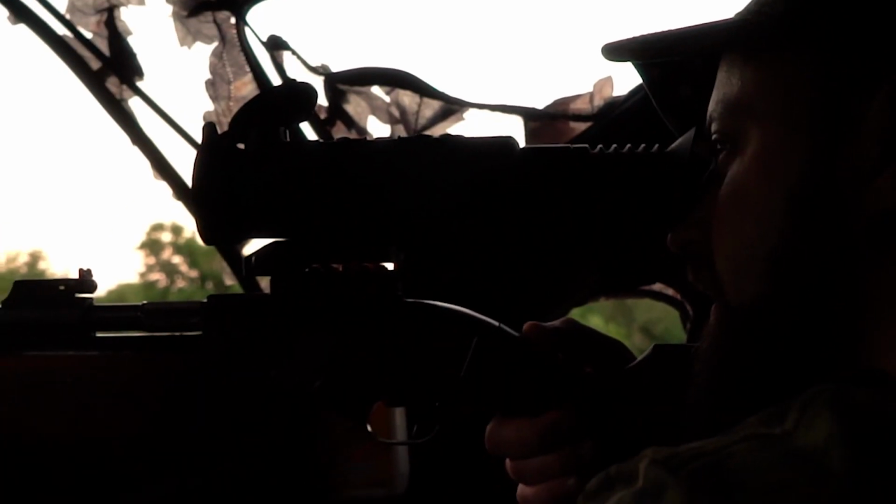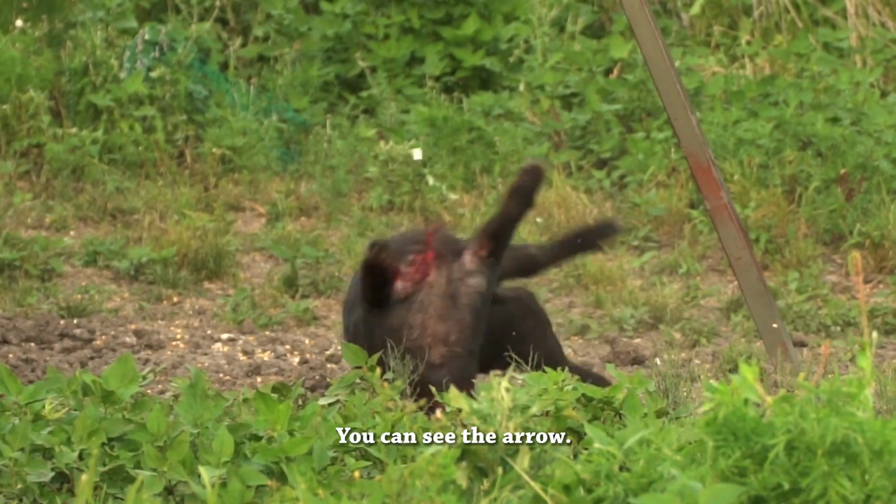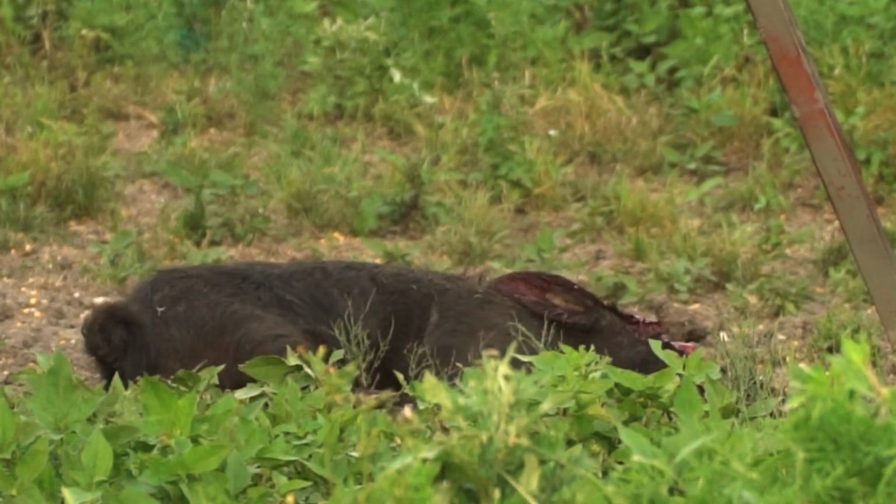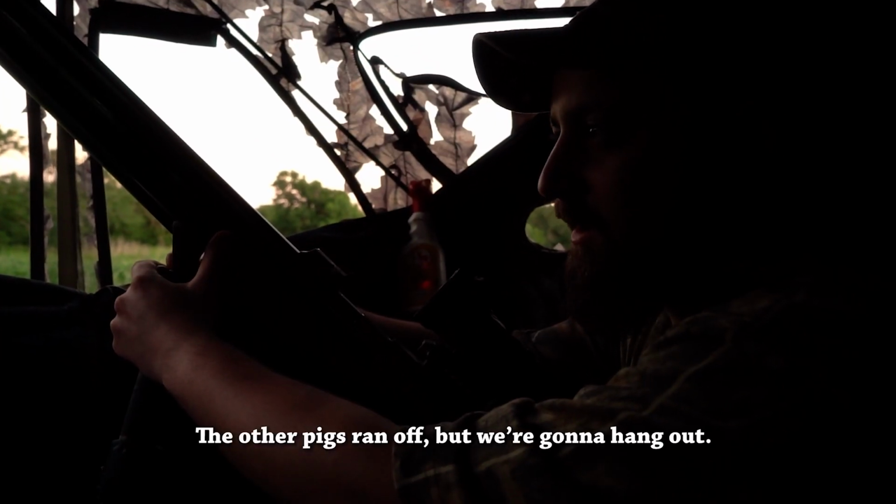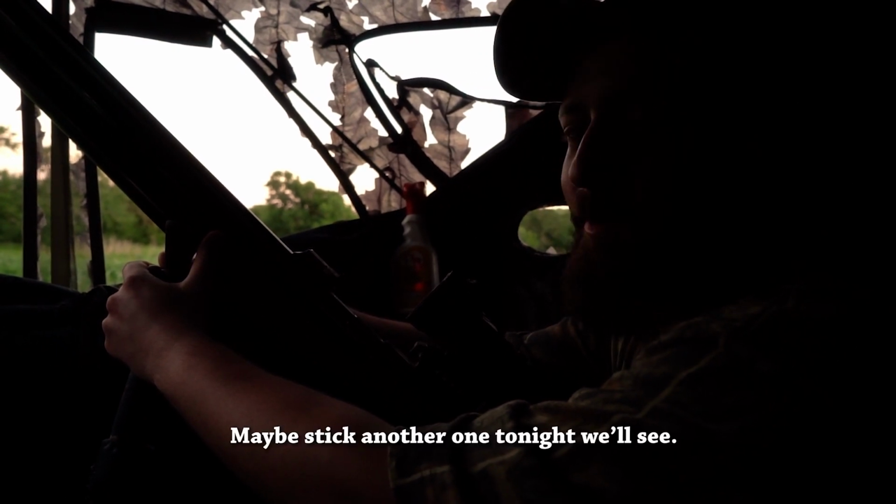Whoa, look at that. You can see the arrow. Got him, smoked him. A lot of blood. Saw the arrow sticking out of him still. The other pigs ran off, but we're gonna hang out to see if they come back. Maybe stick another one tonight, we'll see.